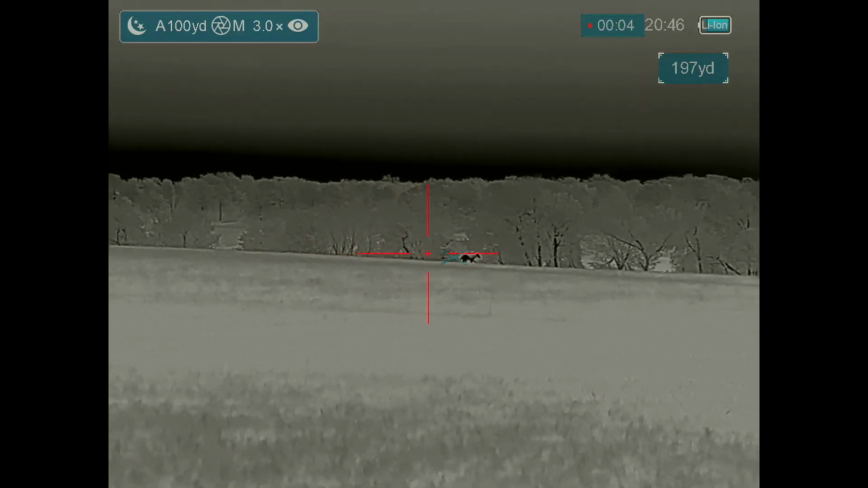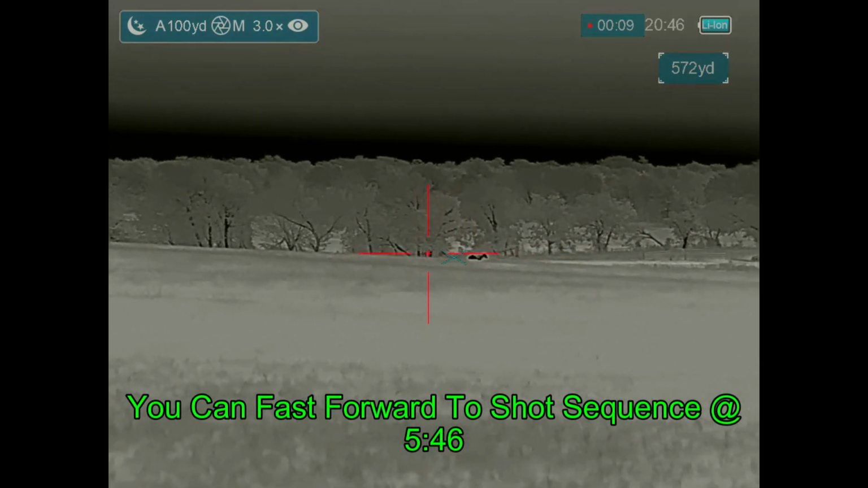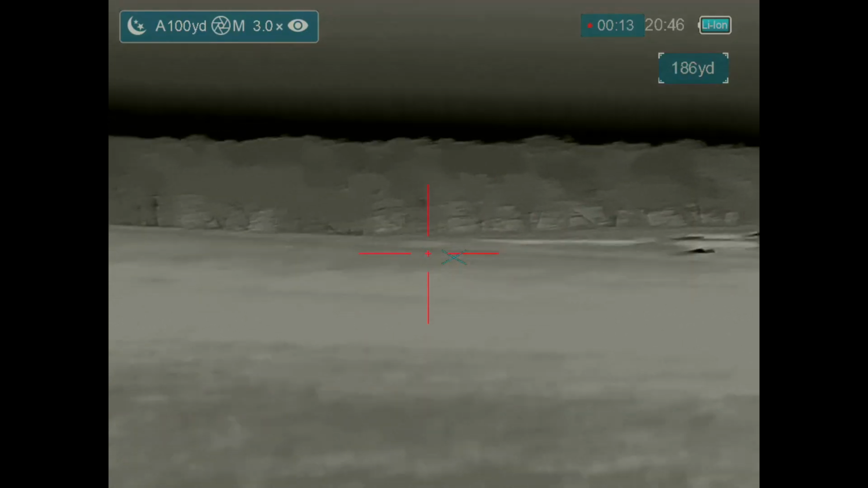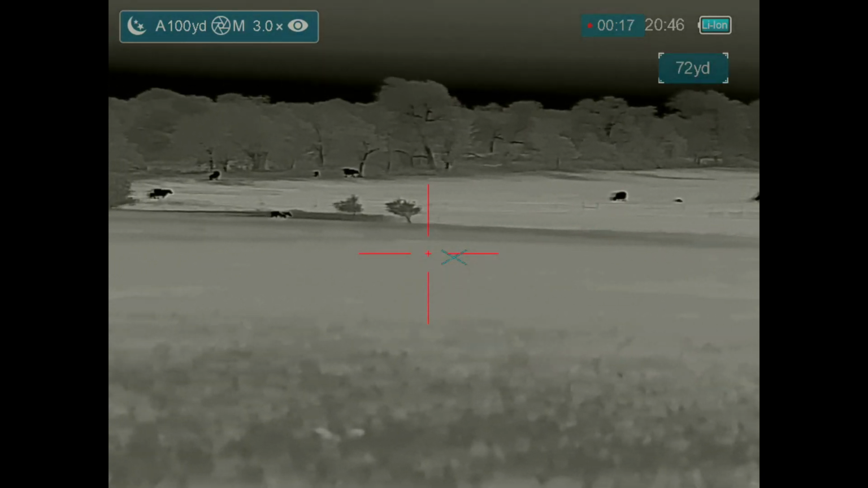We've got a coyote out in the distance along the ridge. Don't want to shoot over the ridge. There were originally 2 coyotes here. This is the second one to take off. Yep. The first one's already disappeared behind the ridge somewhere in the distance.